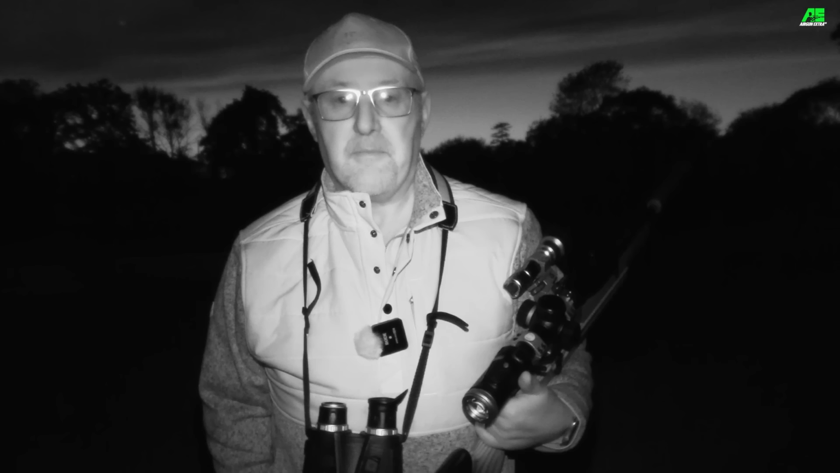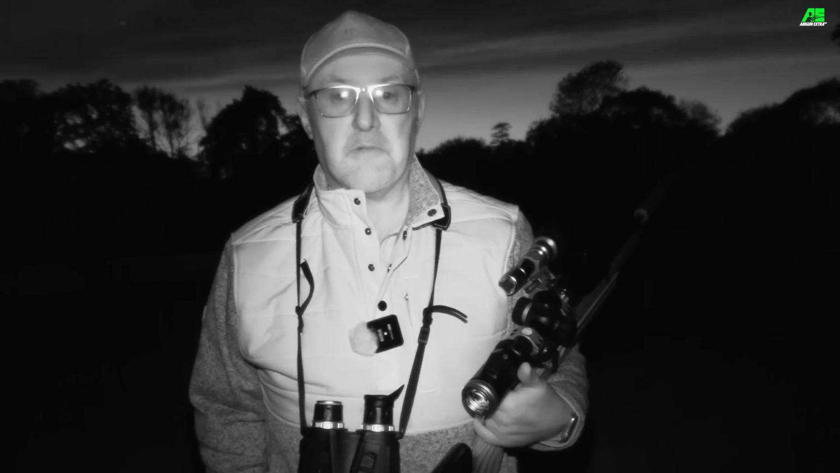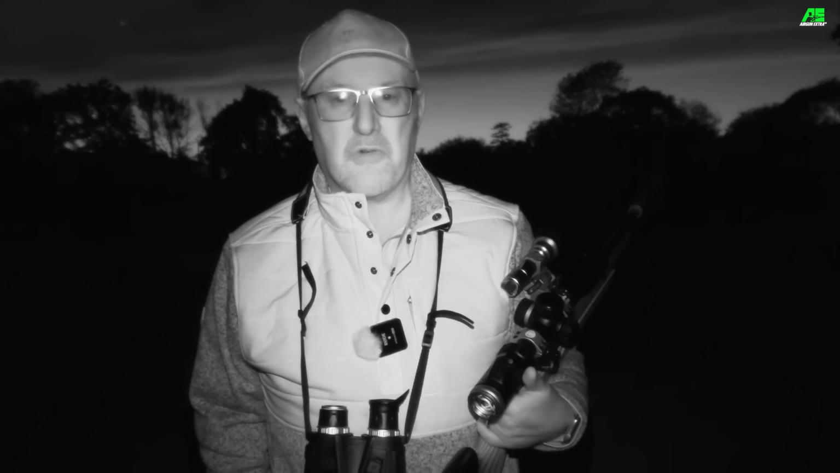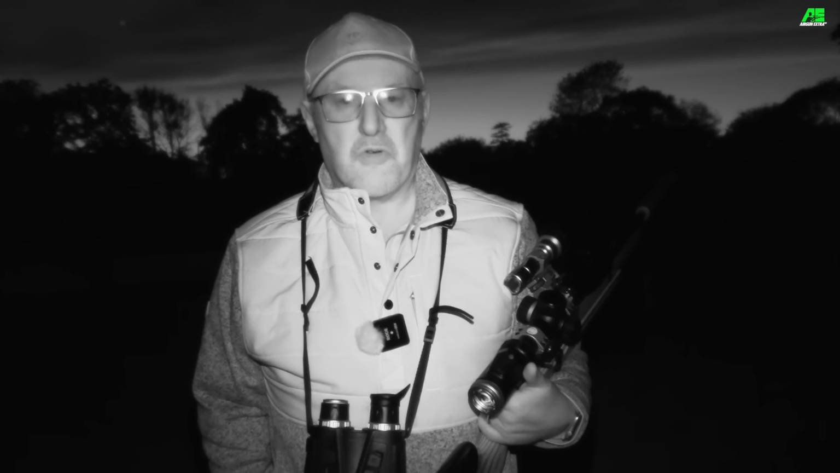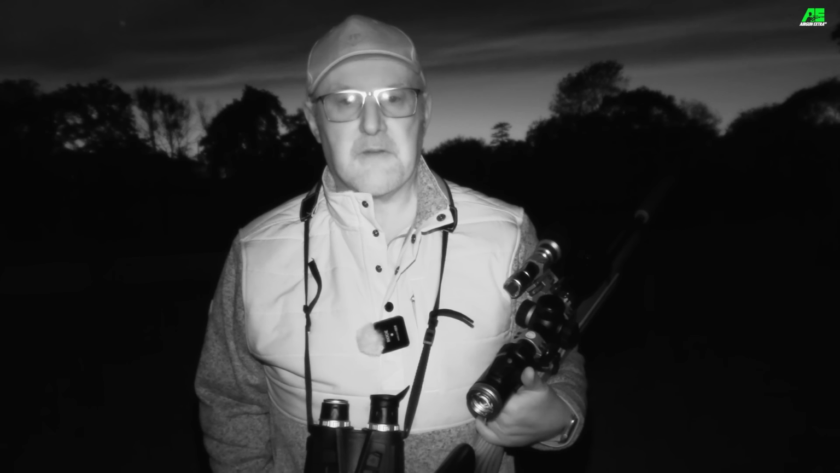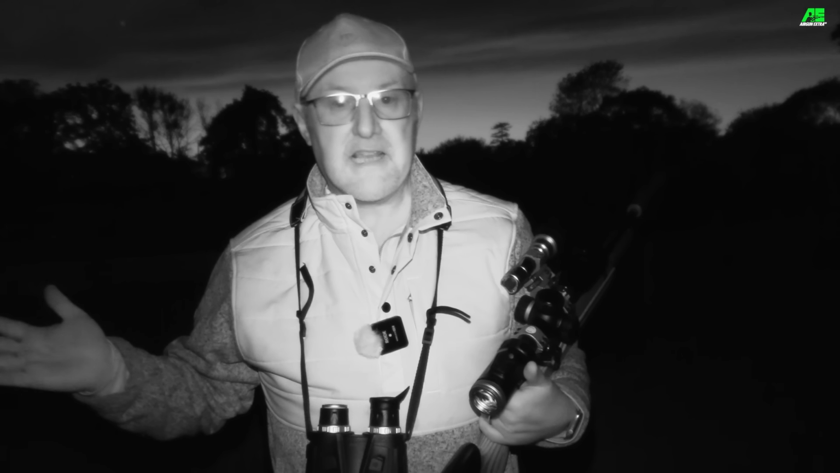Now, it just so happens that most of my shots, if not all of the shots tonight, have come at sort of 40 metres or just a little bit more, which, as I said before, is a little bit beyond my comfortable maximum distance for a sub 12 foot-pound air rifle. But fortunately, the wind has completely died away.